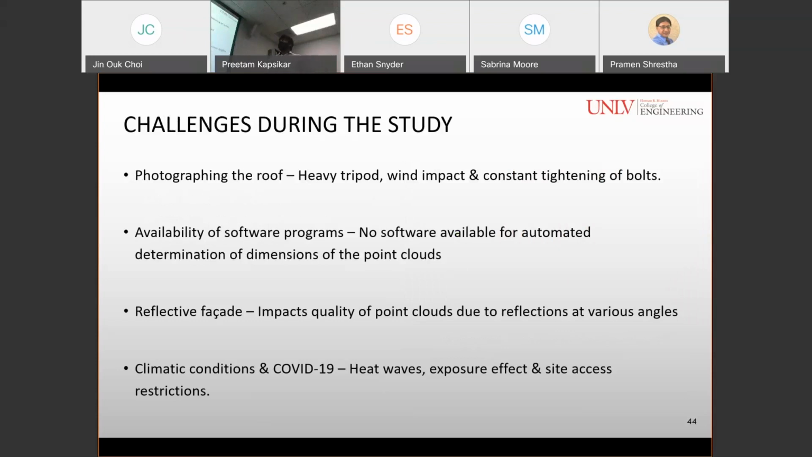Other challenges we encountered during this study were photographing the roof. The tripod was really heavy, and due to wind impact, it needed constant tightening of the bolts. Availability of the software programs: no software programs are available for determining automated dimensions of the point clouds.